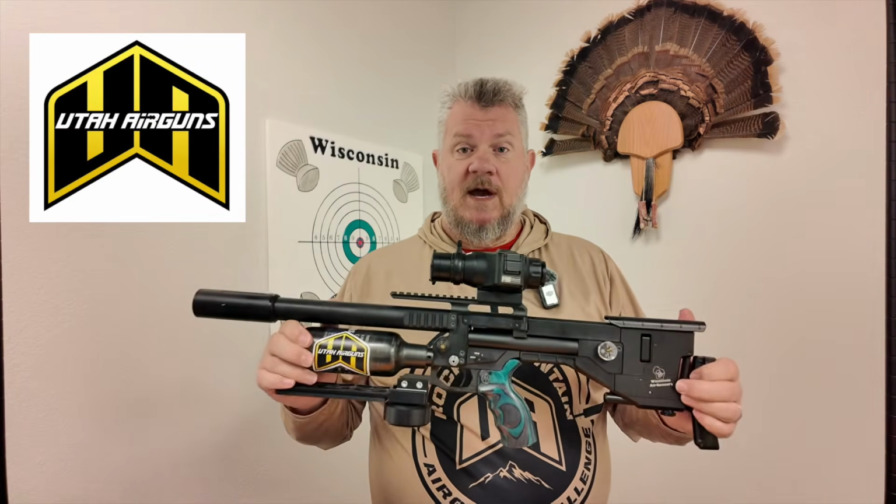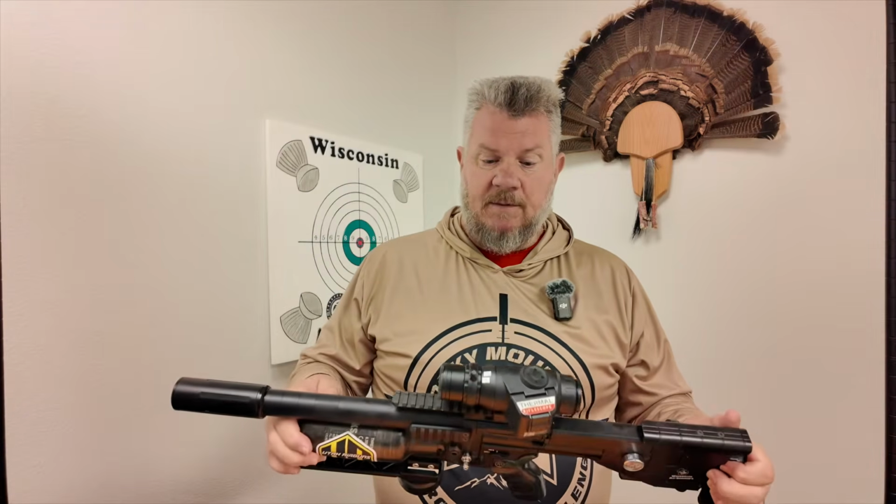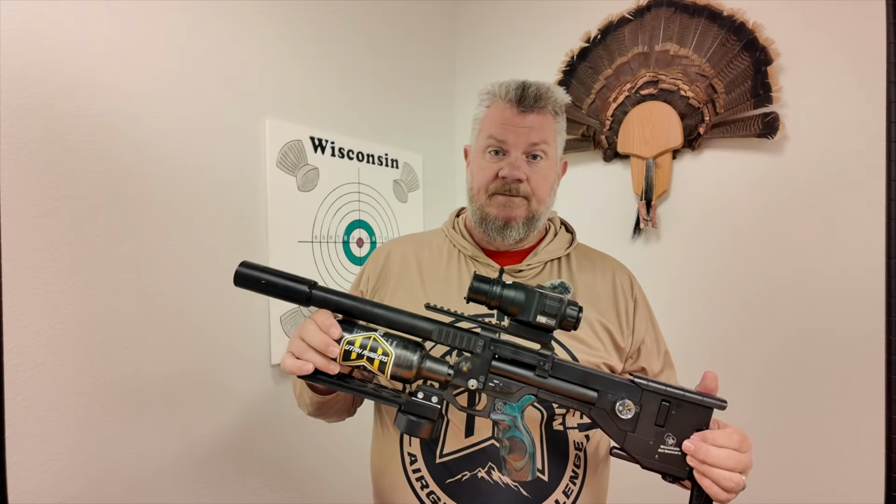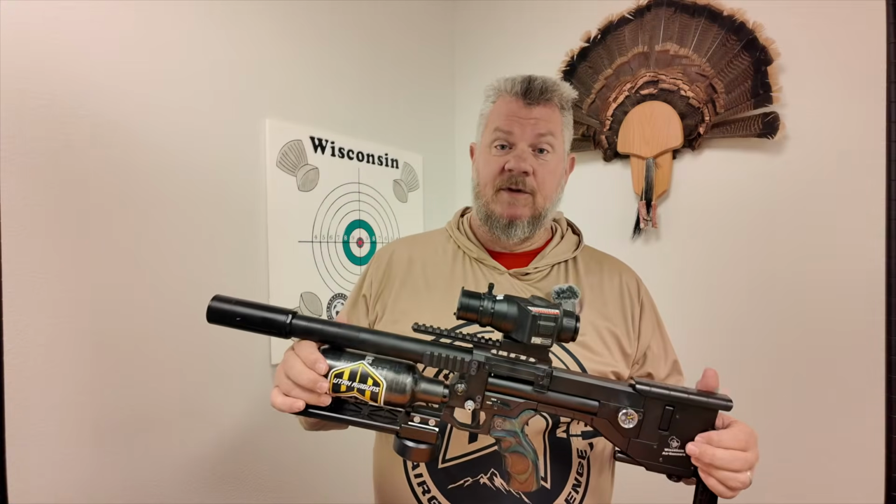Because the raccoons were mostly operating at night, coming out and going in, I reached out to some friends of mine out in Utah, and they were able to send over this Wraith as an option for me to try to help with that mission. And I set it up, and it did exactly what it needed to do at all hours of the day or night. And I've left it on the gun to record the rest of the fight that's been going on.